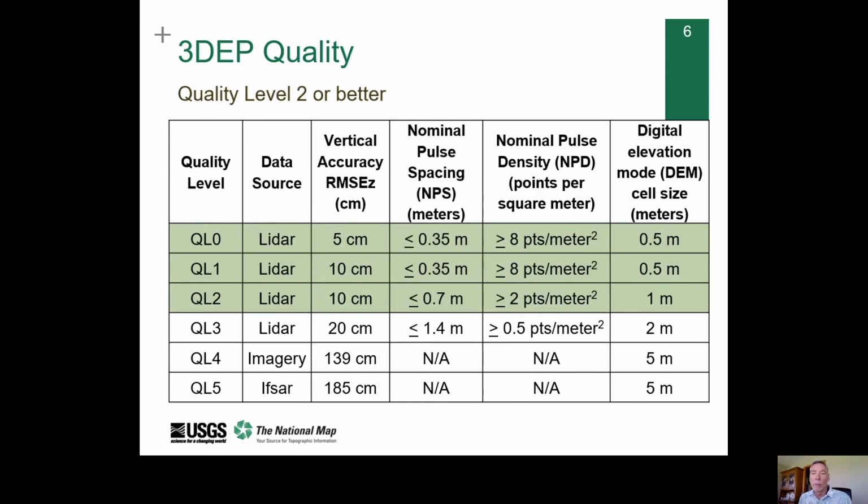In addition to the requirements outlined in the LiDAR-based spec, LiDAR data and derived products will meet or exceed the current definition of Quality Level 2, QL2, as follows. Classified LiDAR point cloud data with a minimum point density of 2 points per square meter, a nominal LiDAR point spacing of no greater than 0.7 meter, and a relative vertical accuracy of no greater than 10 centimeter root mean squared error.